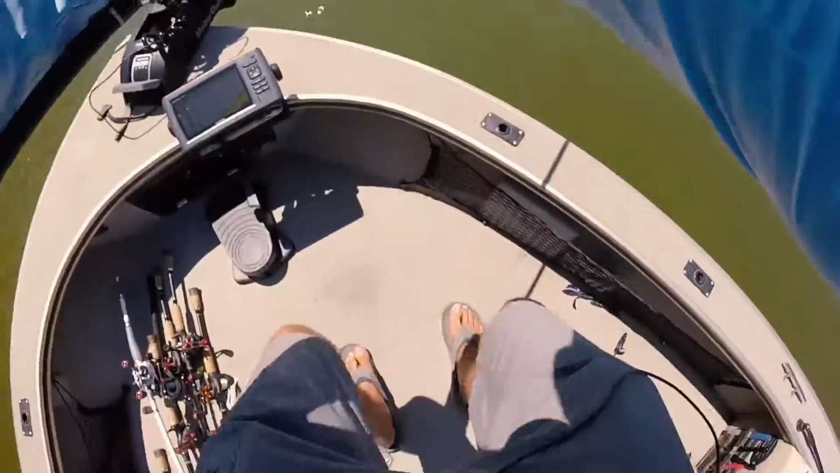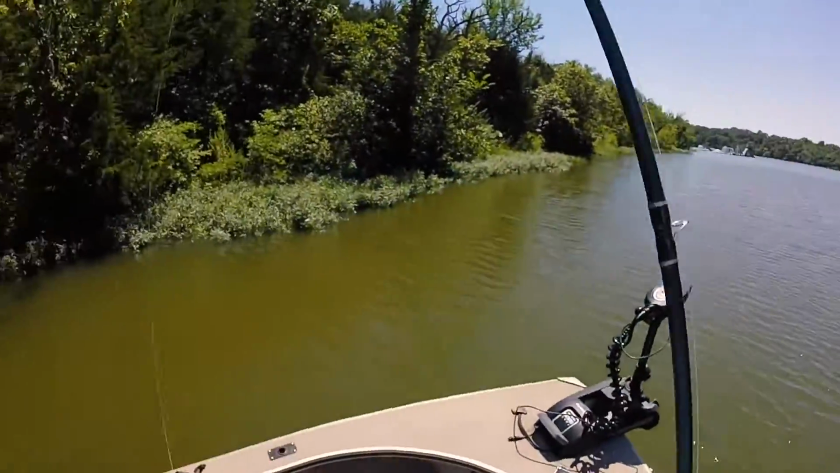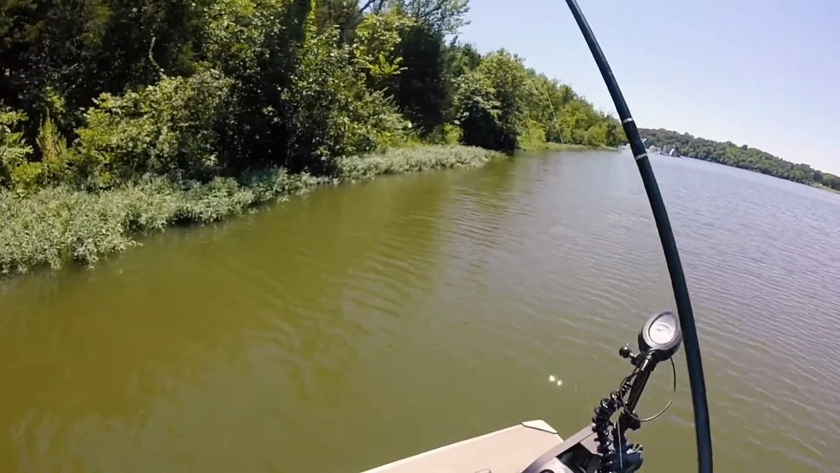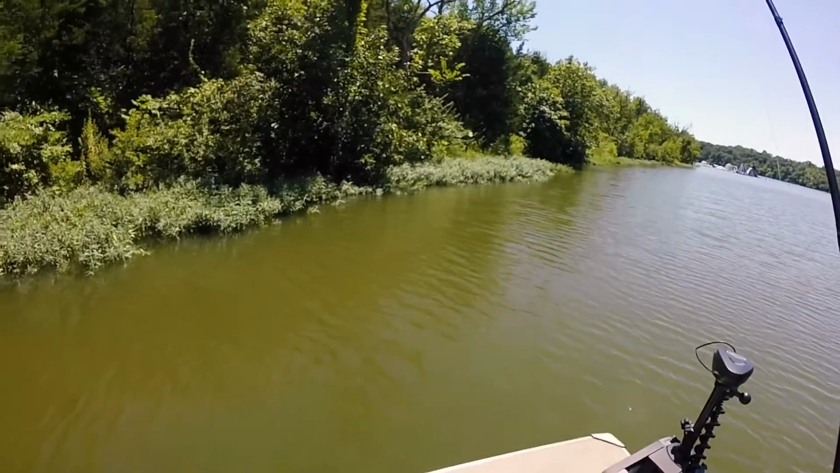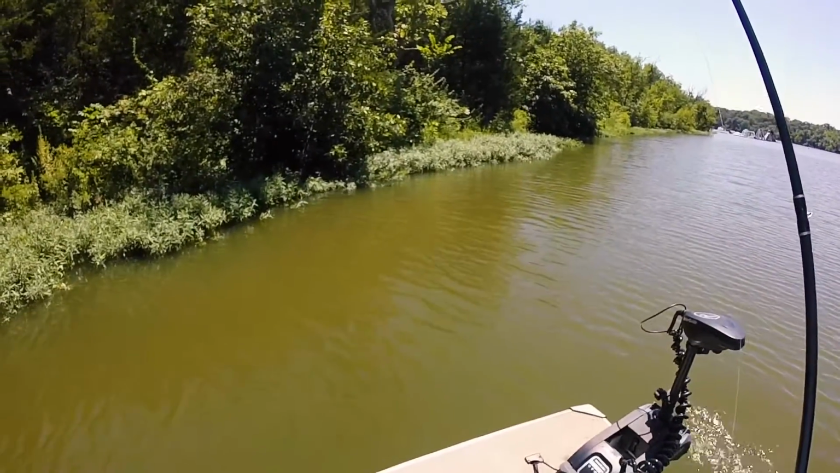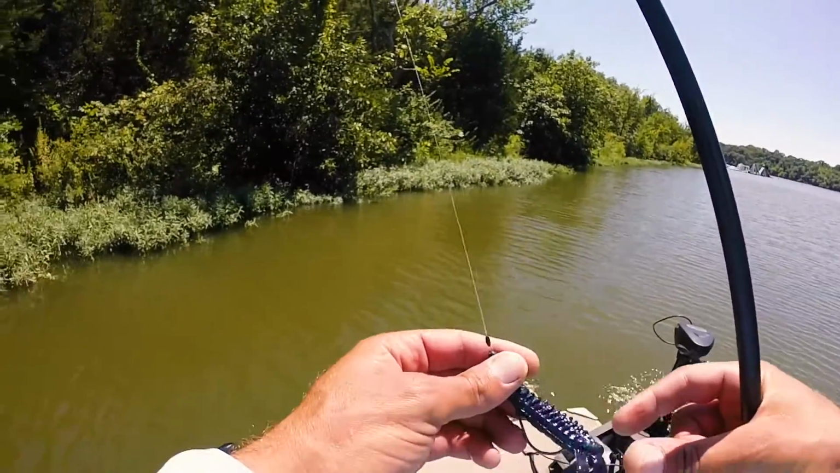There he is. Oh, that was a good one. I saw him flash. That was a good one. Damn it. It's been so good. I thought he was pinned. He just hit it and went straight along the side of the willows. I don't know how I didn't get a good hook in him. Damn it.